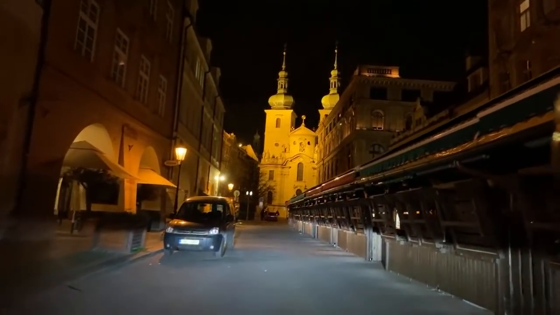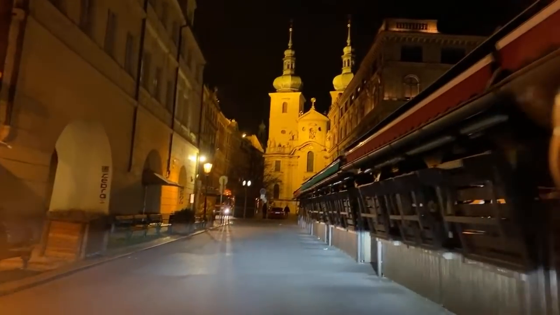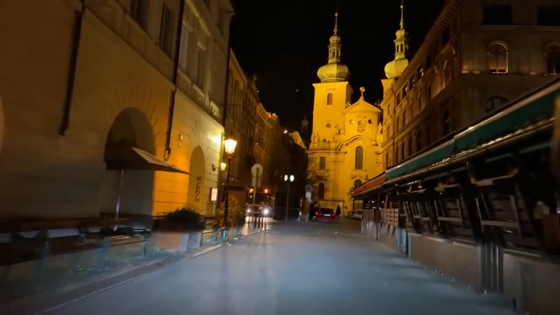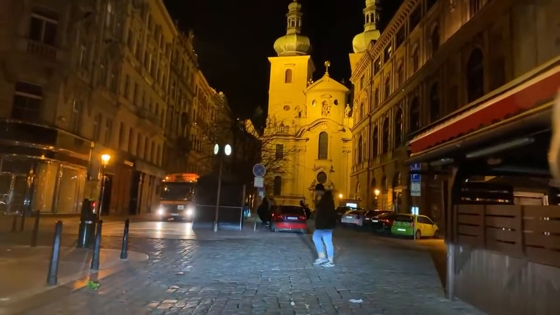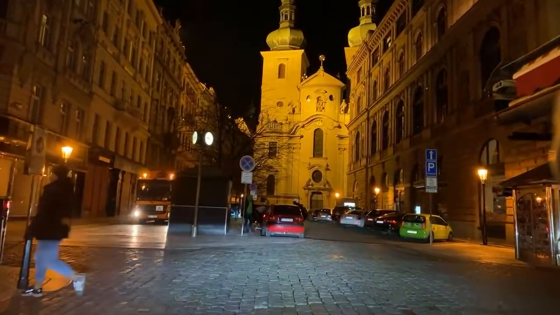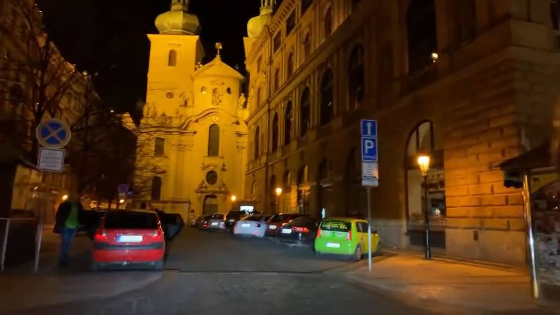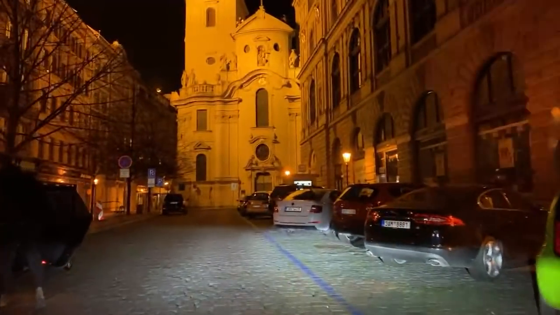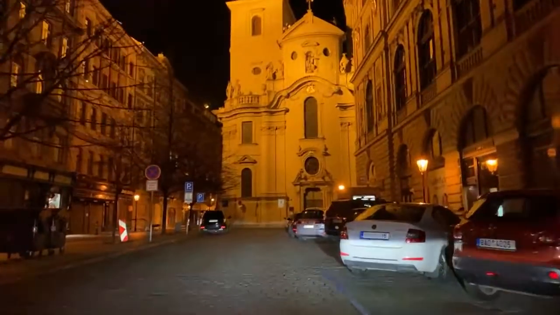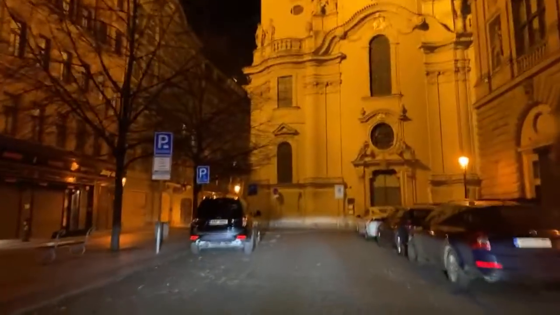Alrighty, so let's continue with our little tour. As you can see, obviously all businesses are closed, all restaurants, all shops, everything has to shut down by 9 p.m., which is just 15 minutes ago. Well, there's a person walking. That's a surprise. Somebody was waving at me, saying hi to me. I'm not sure if that was a taxi driver that I know from here. Maybe it was. And I don't know how he would recognize me in this car, but whatever.